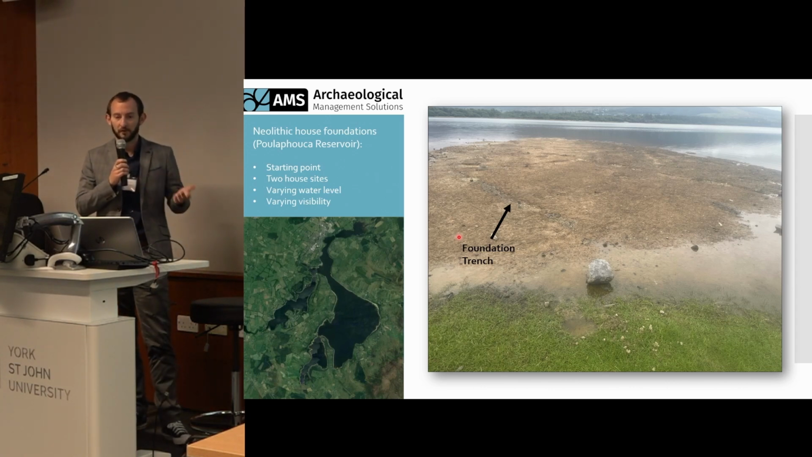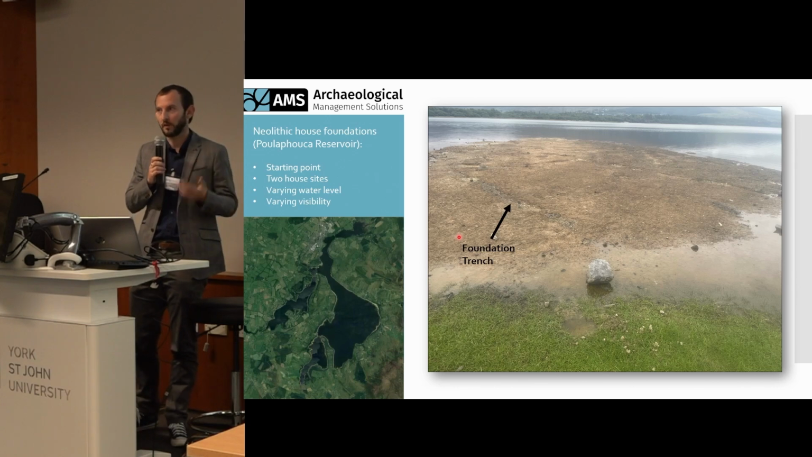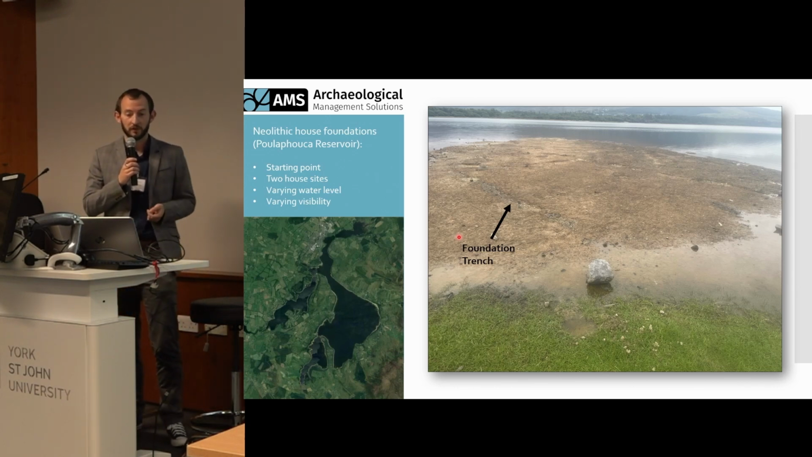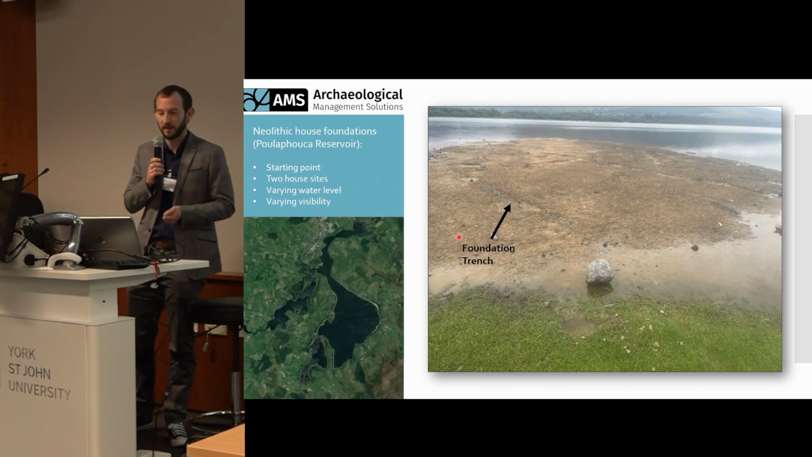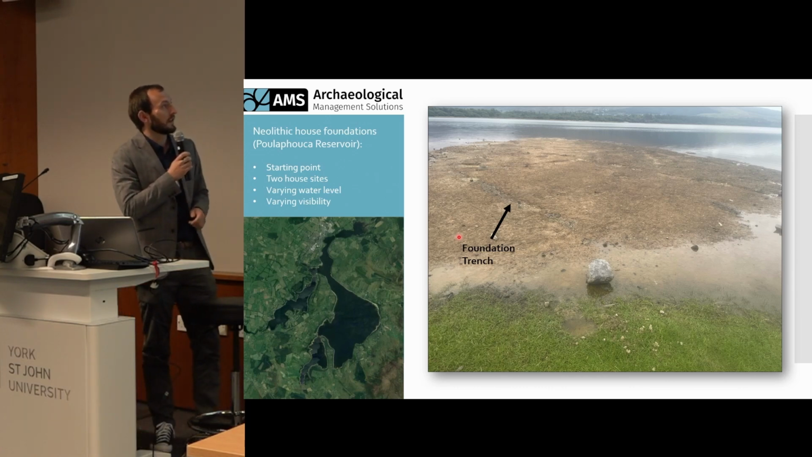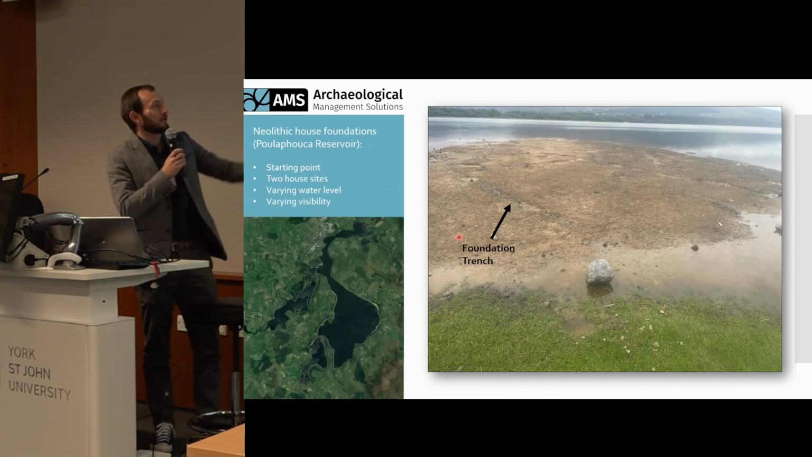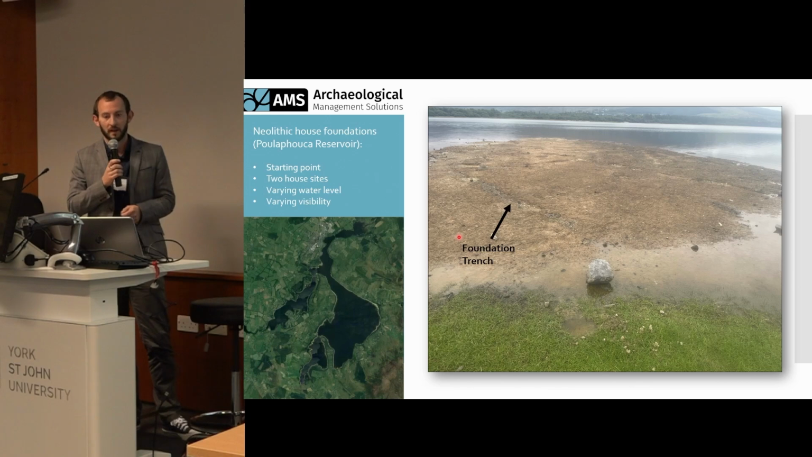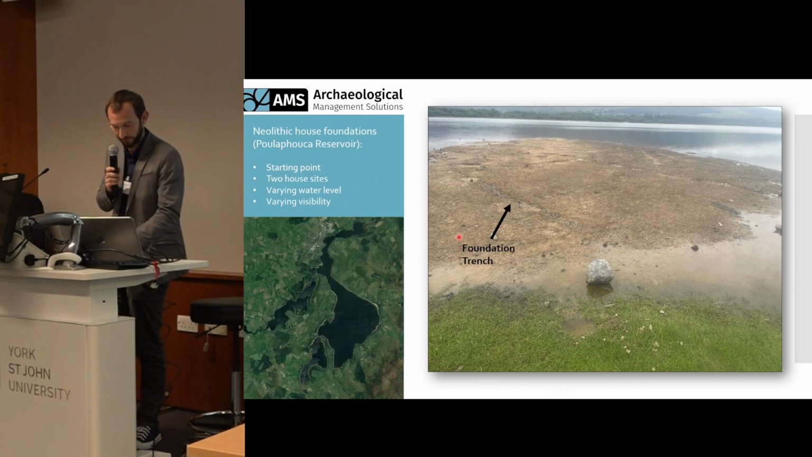So this is, like I said before, a reservoir site. So there's a highly variable water level, which has over time revealed a large number of features in this area, two of which are two Neolithic house sites, which are visible to varying degrees. As you can see here, this is the southern site, and you can see the slot trenches, which are quite plainly visible in this regard. But this is the more visible house site, and we'll picture that in a moment.